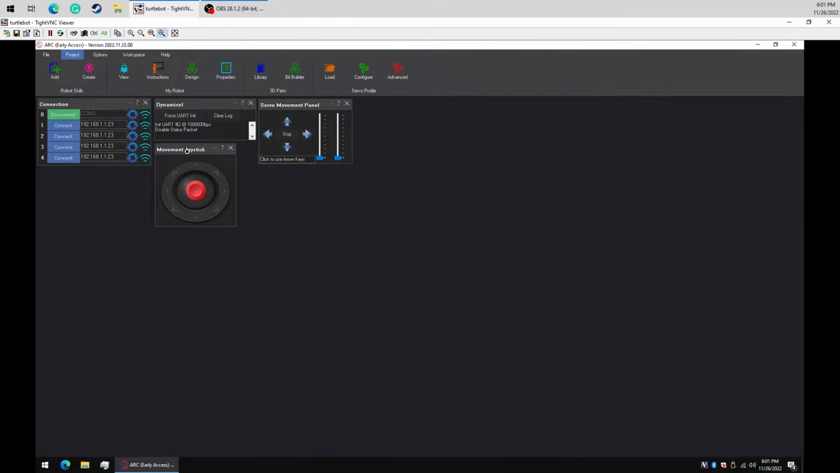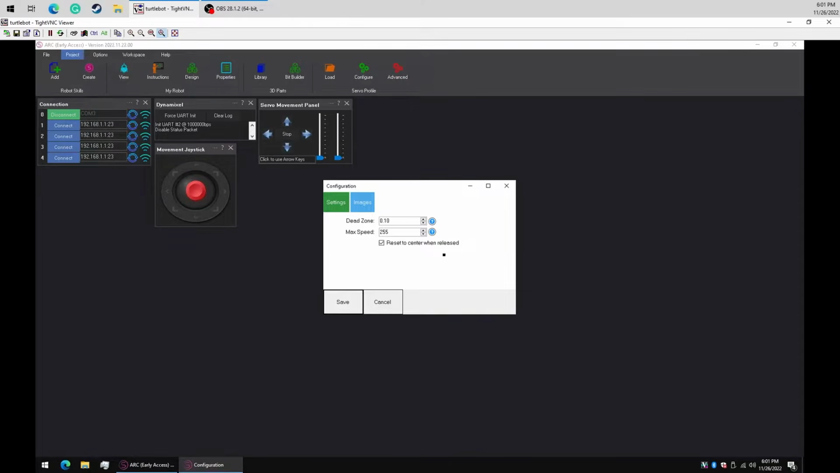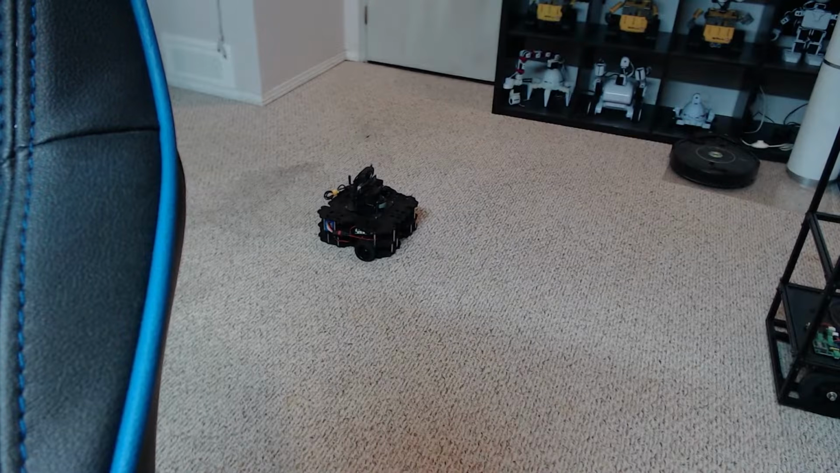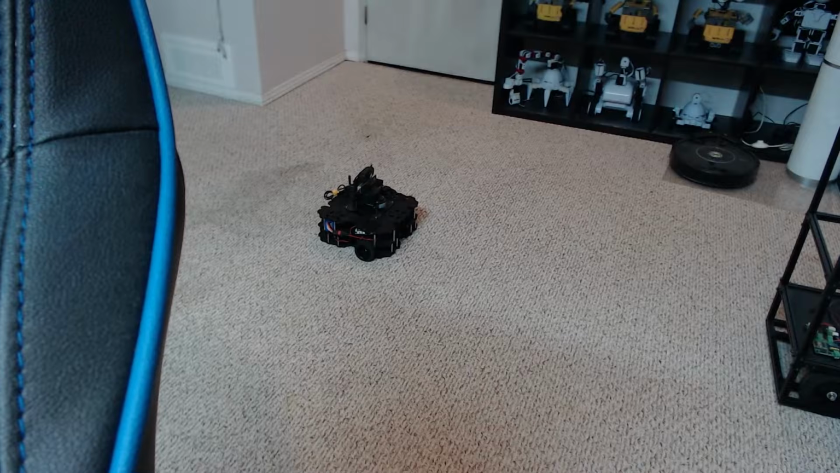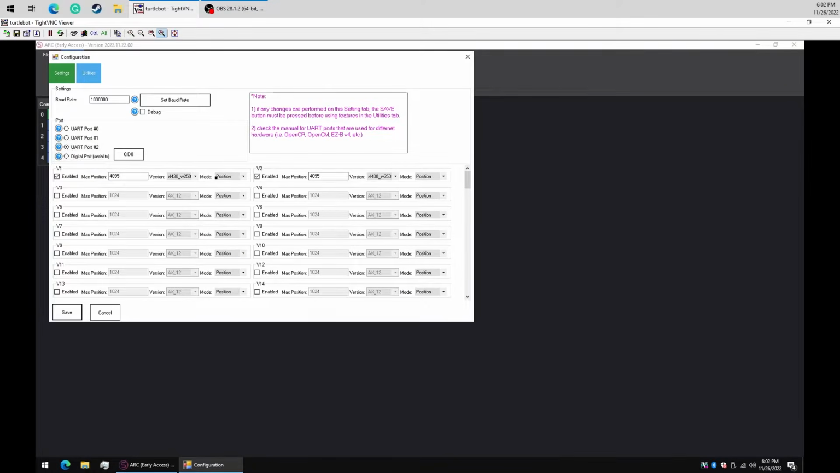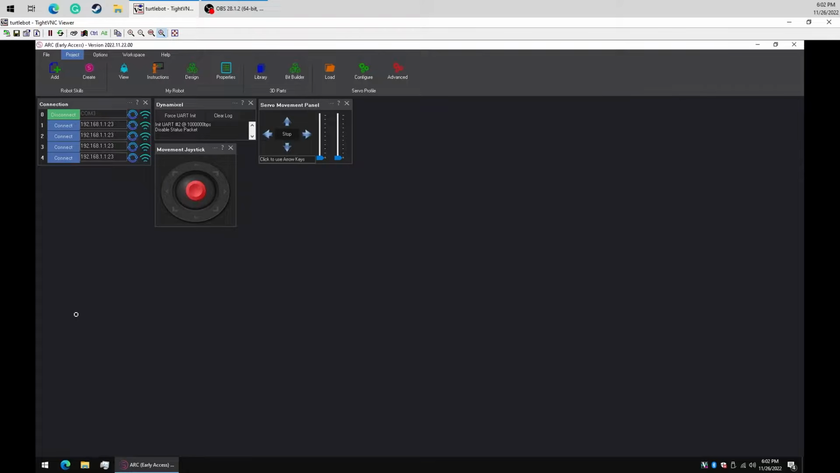Let's configure that and see if there's any settings need to be specified. No, max speed of 255 should be okay. So we'll push forward. I don't see a robot moving. So let's take a look at our Dynamax configuration here and see what we're missing. Oh, here's what we're missing. Under mode, it's under position. We want to turn this to wheeled. Oh, I hear it moving.